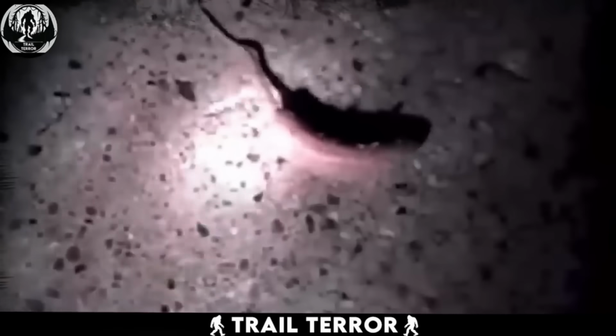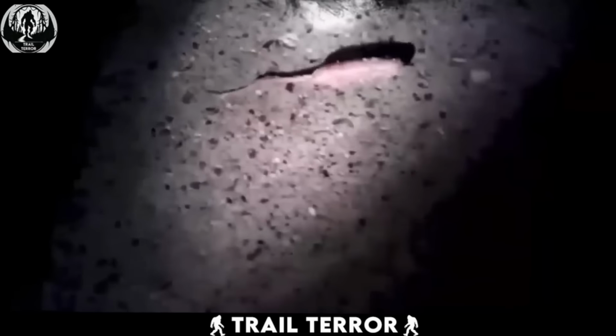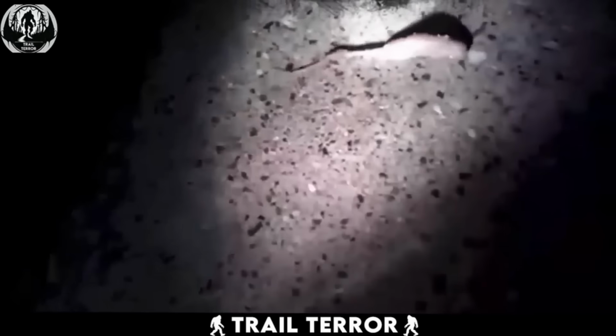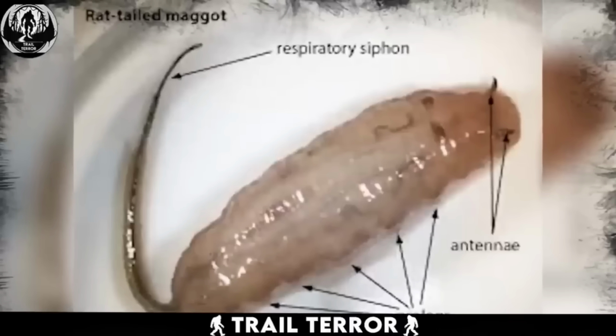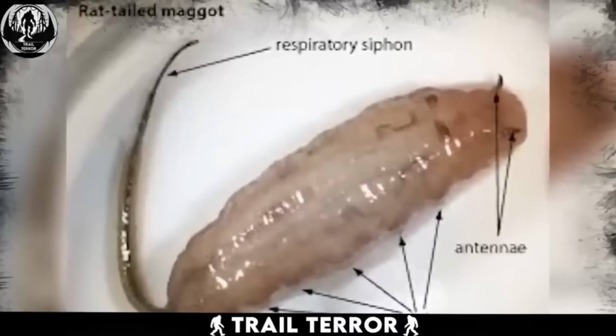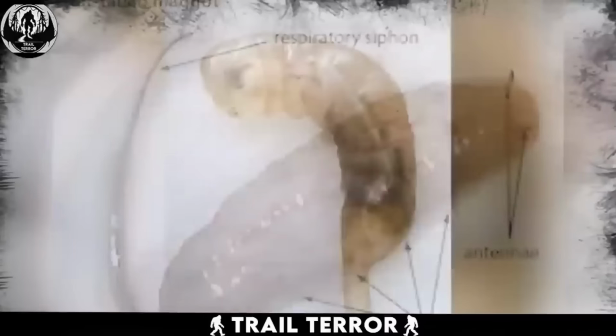This lady has found one of the strangest looking creatures. At first it does look like some sort of abnormal rat, crawling without any limbs. However, as strange and alien as these creatures are, there's actually a logical explanation. This bizarre creature is called the rat-tailed maggot. So it is not a rat, but rather a maggot. It is the larval or immature stage of a fly.